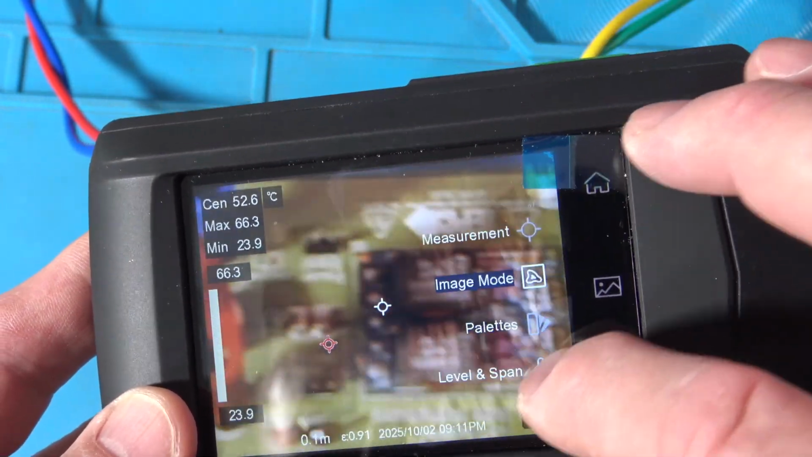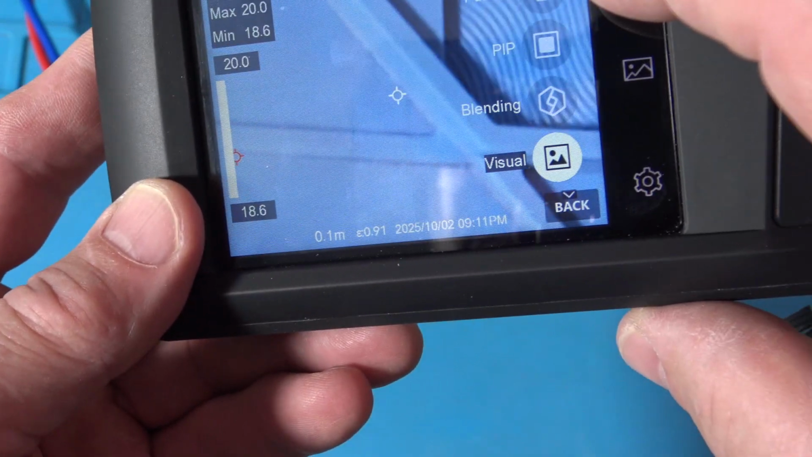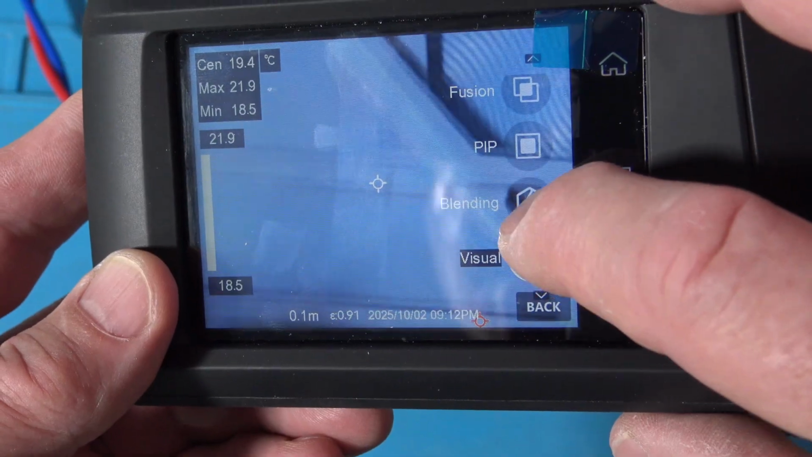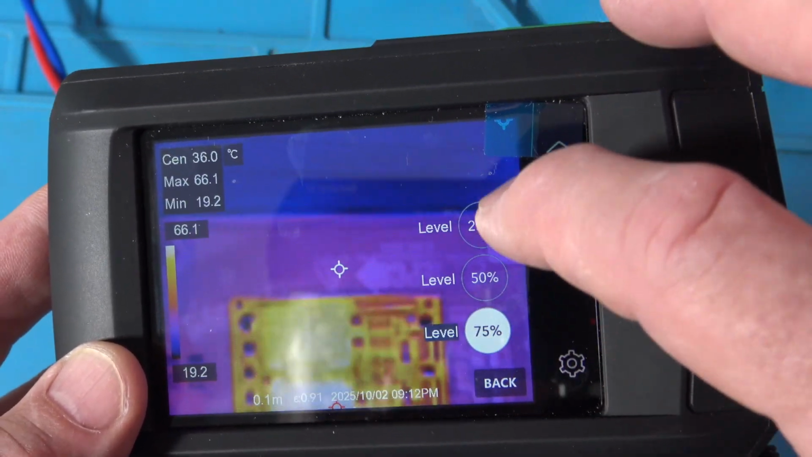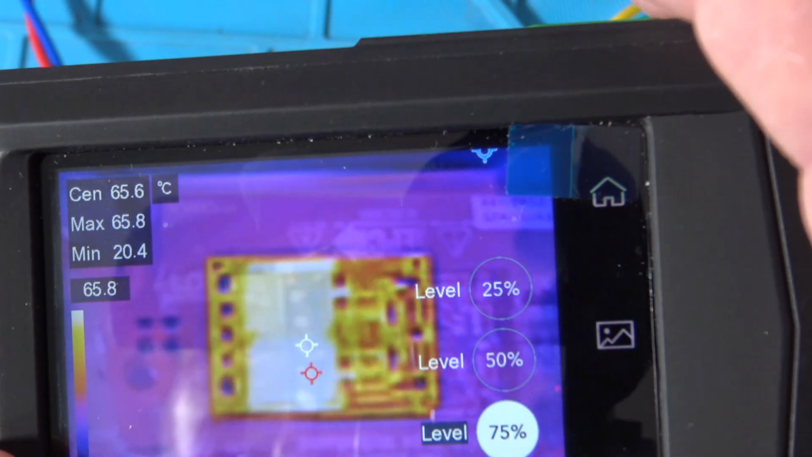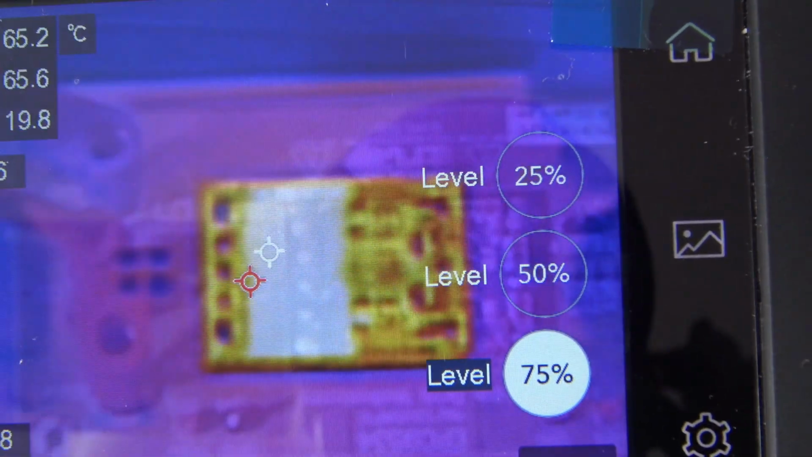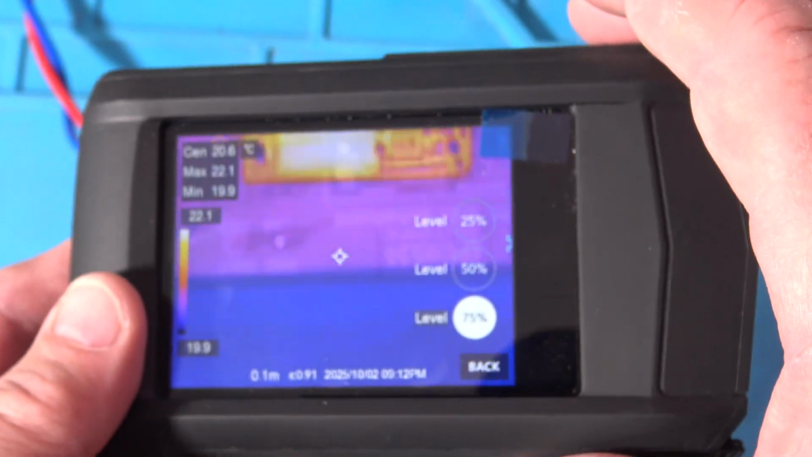Okay, so if I go back to menu and this image mode, okay, I come back up here so you kind of see the menus, the items. So we have visual, blending. Now blending, I can go 75, 50, or 25. Okay, we'll start off 75. Now what I was doing is blending the visual image with the thermal. Now I have to come up higher to get those things to collide, you know, to kind of merge. So right up in there, maybe, I'm not sure. It's hard for me to see with the camera. So on the tripod and everything.